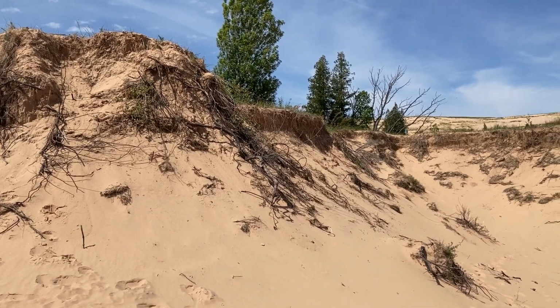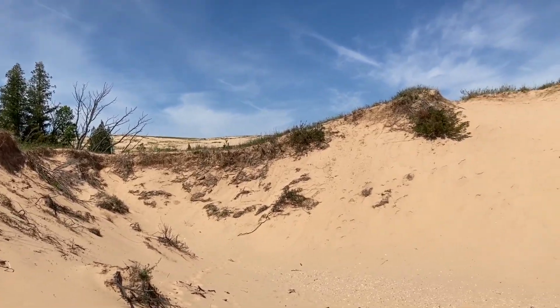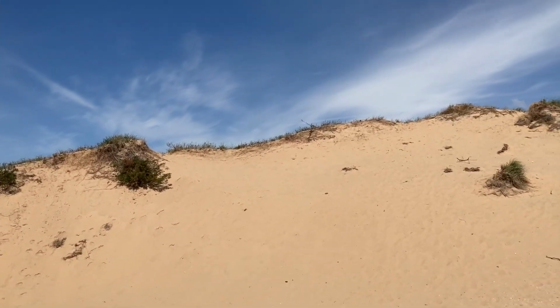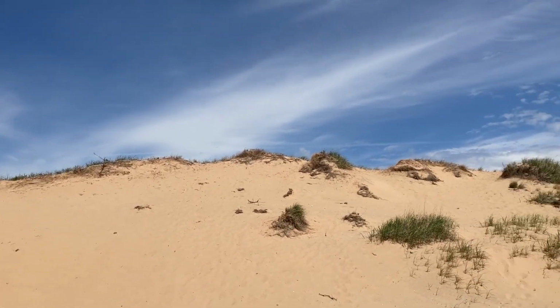Now what I would like to do is get some of these exposed roots in the foreground, and then you have the high cliffs of the dune behind it, as well as that stunning skyscape behind it.